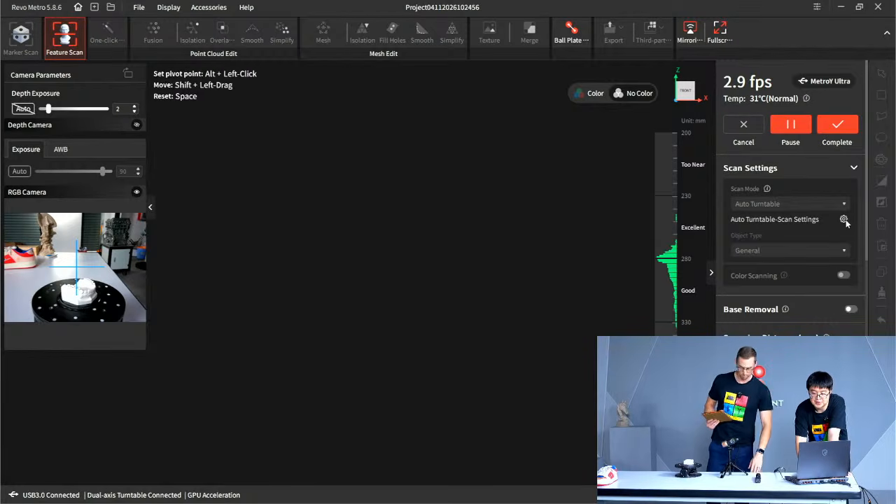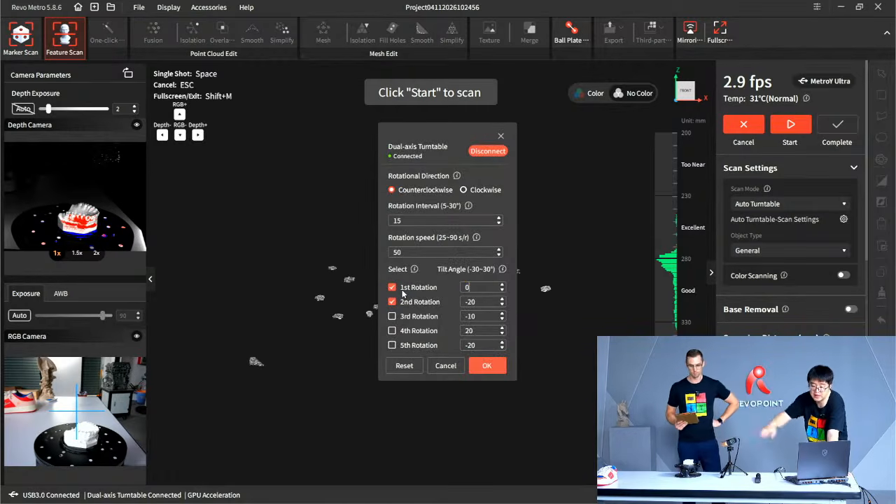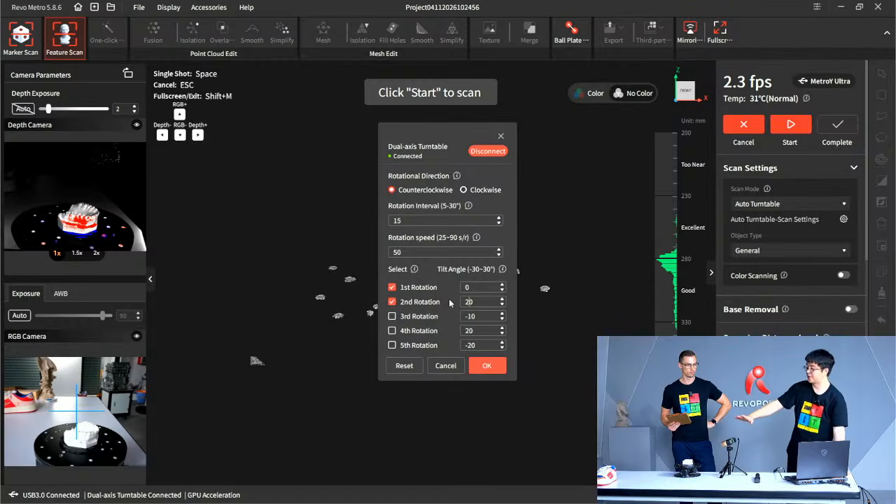So the first round, I'm gonna let it turn without any angles. On the second round, I wanted to turn to this side so I can scan more of the top of it. But I feel like for an object like this, one rotation is good enough. I'm just showing you.